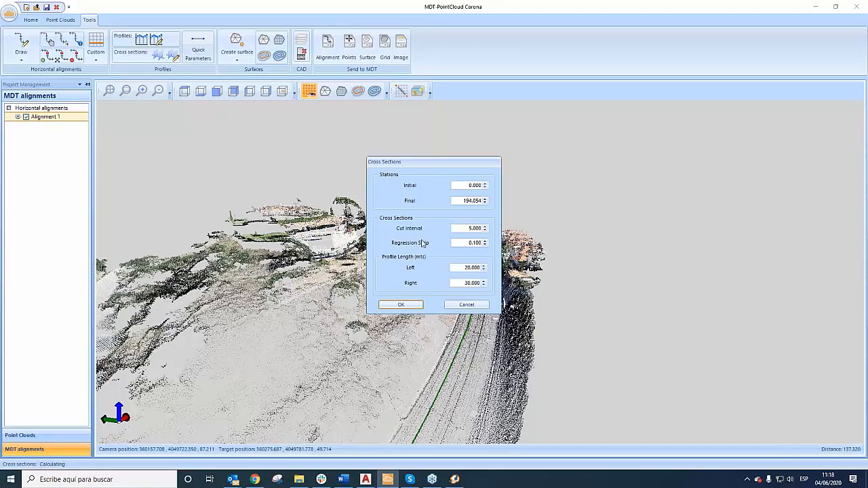The most important thing, I think, is the regression strip. This is an important concept to understand how to get the cross section of the profile. It is only to get one band of points from the point cloud that are going to be projected in the cross section, like a point.